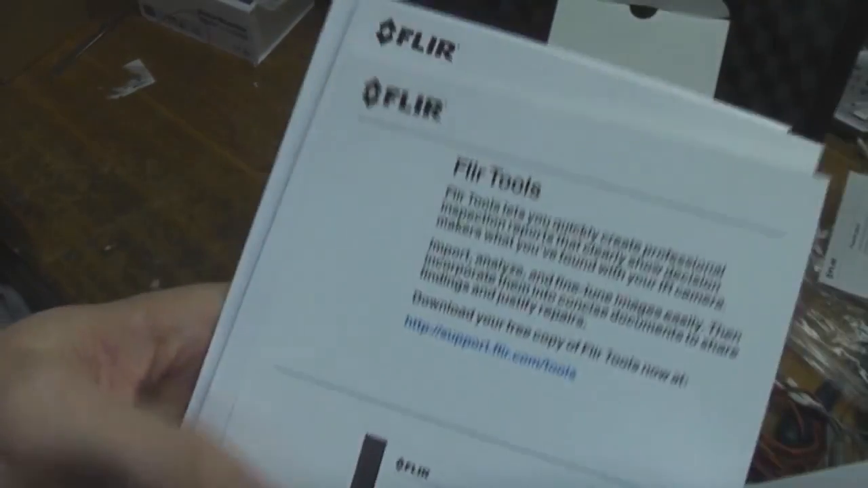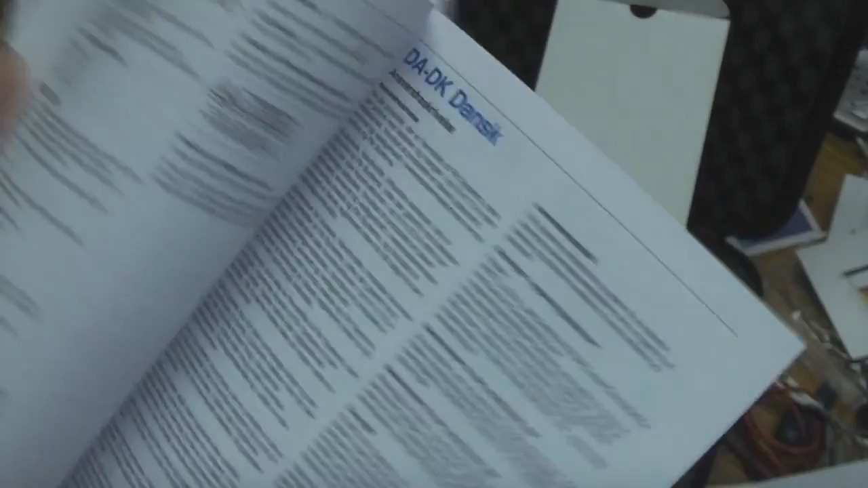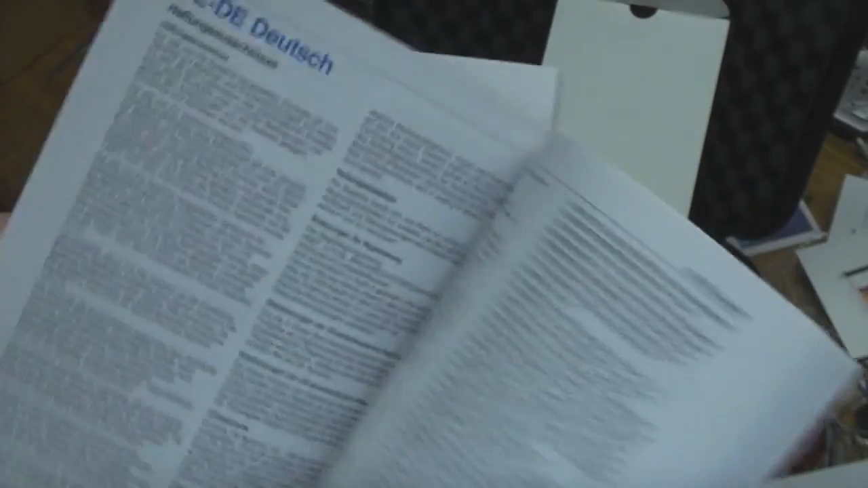Thing about the software, for some reason they've actually got a picture of a CD case, but you can only get the software by downloading it from the website. I'll look into that a bit later. Book of important information. This is all the usual sort of warning, caution nonsense about, don't throw it at people, don't eat it, all that sort of nonsense in 20 odd languages. There's only about 5 pages for each language, so that's not very useful.